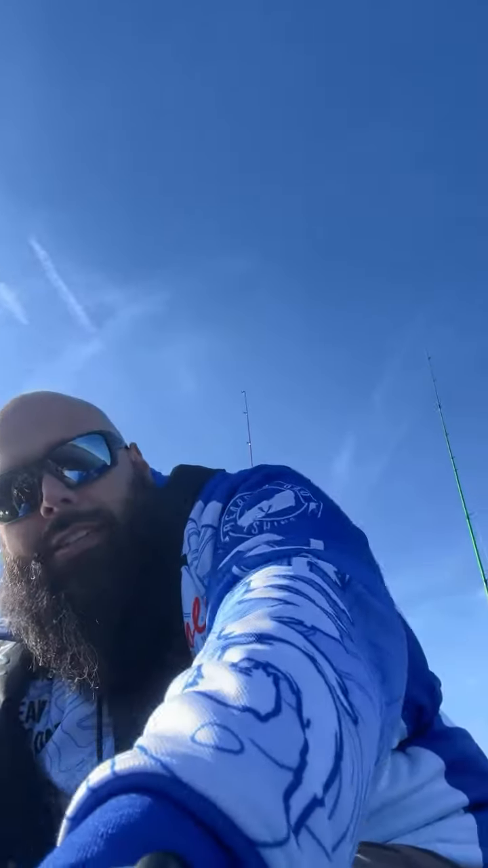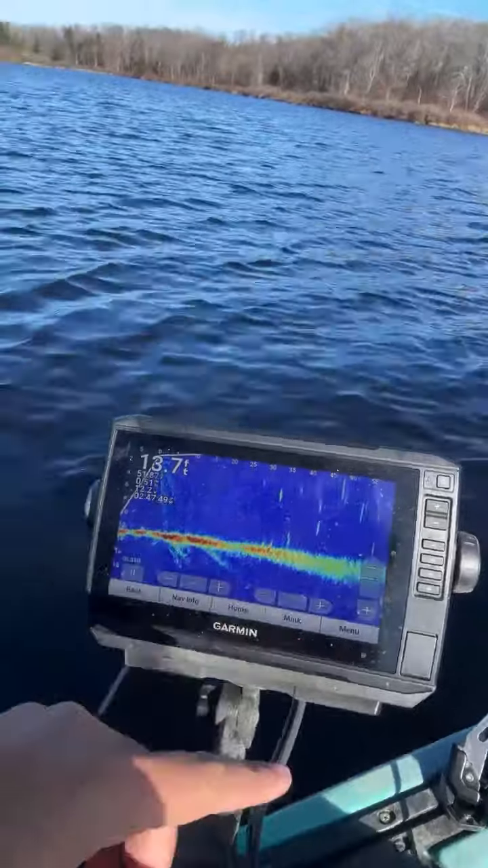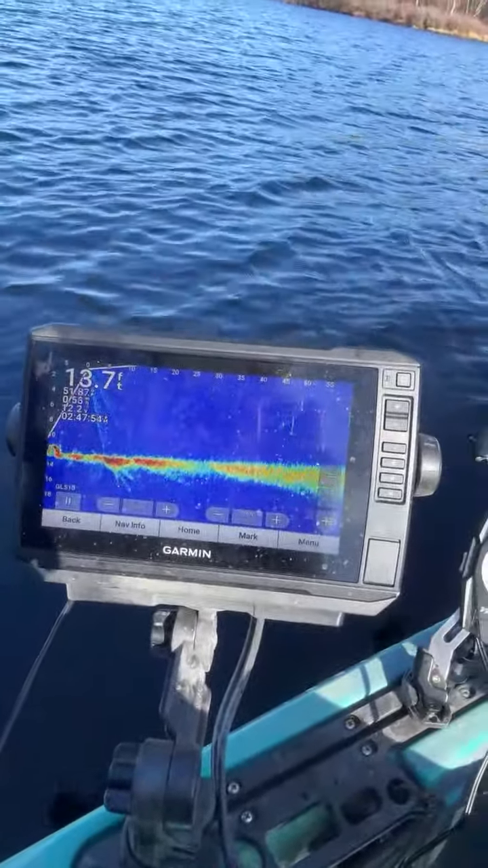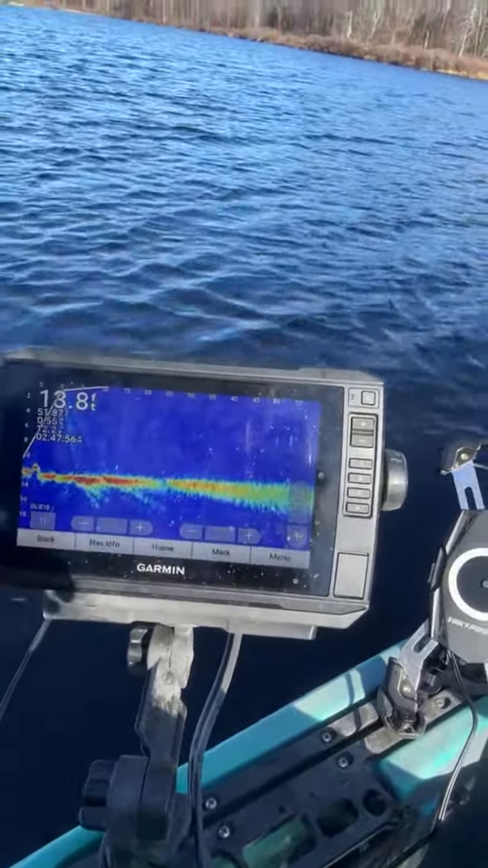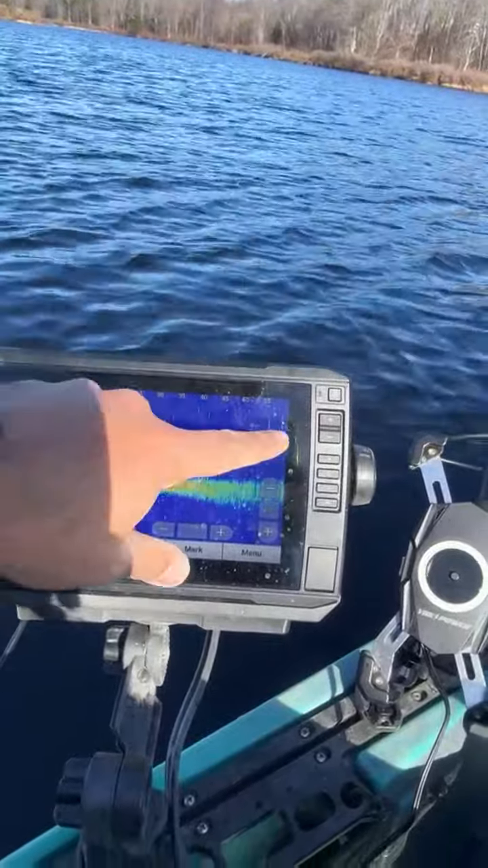Hey, let me show you guys what I'm seeing on my live scope. Right here, as long as there's no glare, you guys see this fish right there. All right, so we got some out here, 50 feet. Right in front of us, we got some suspended fish hanging out.